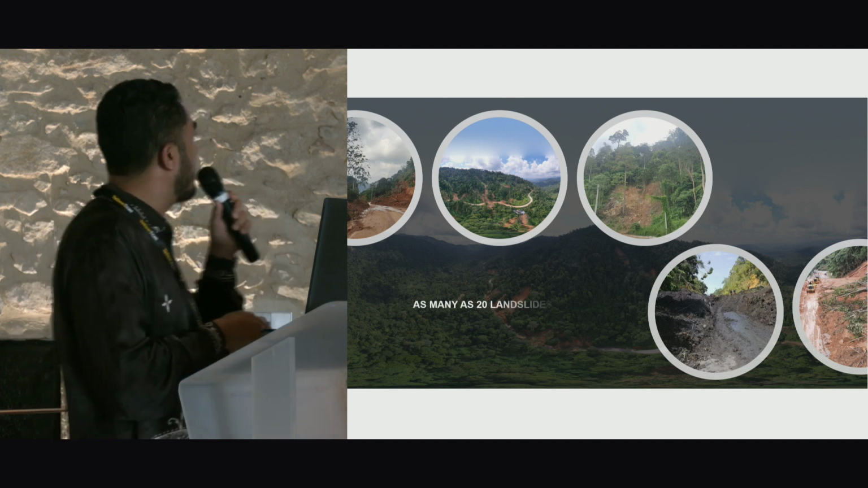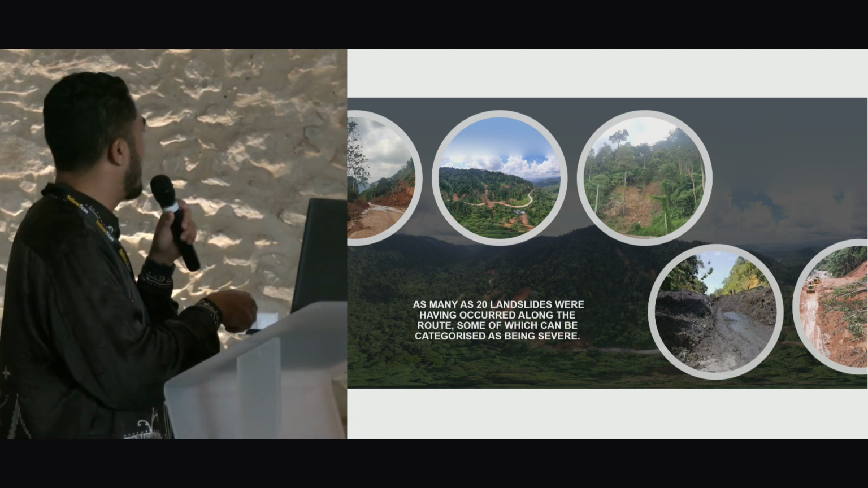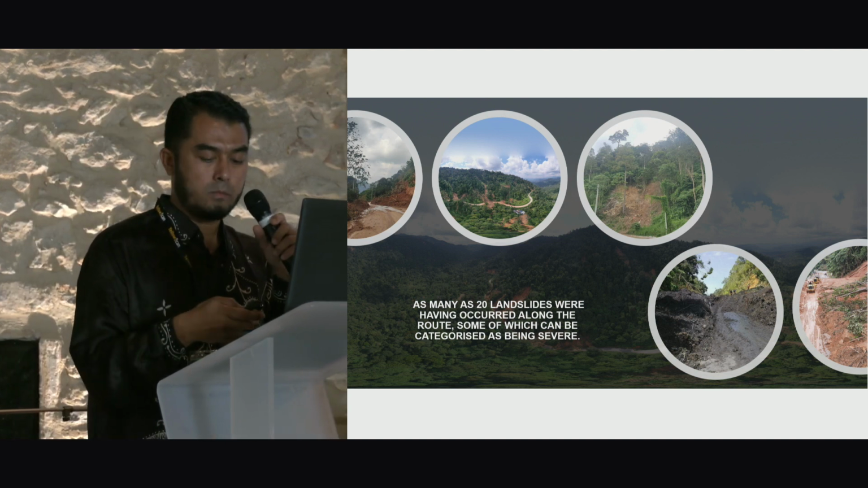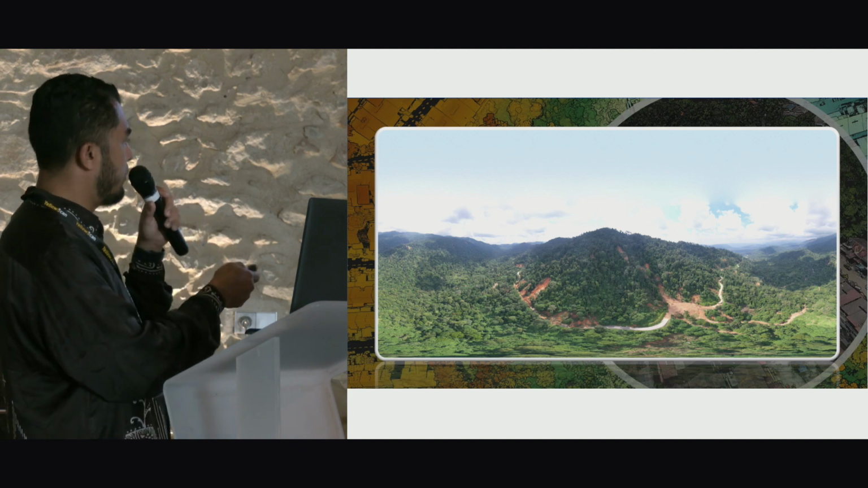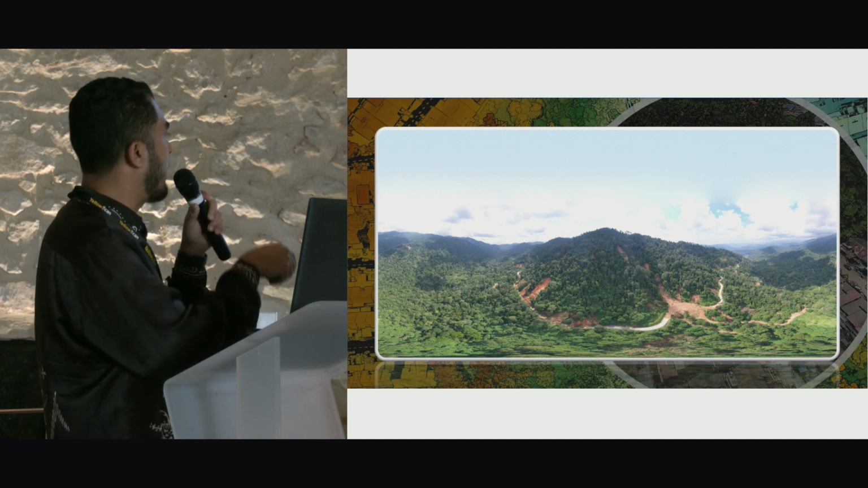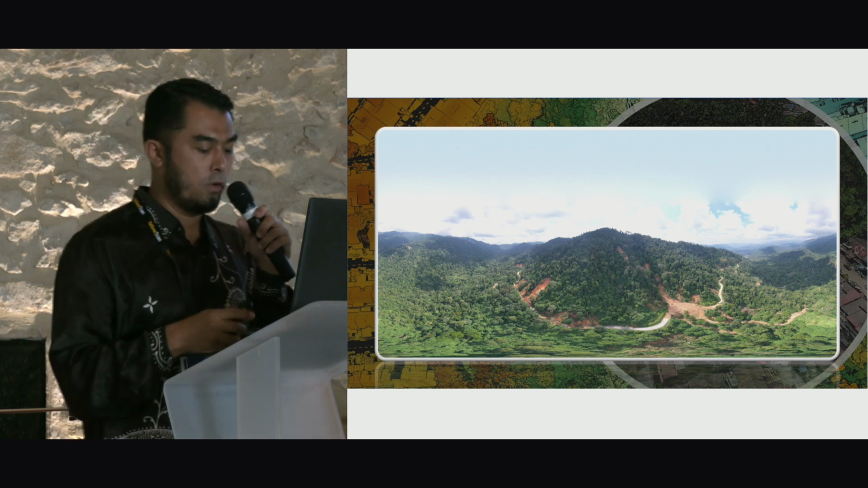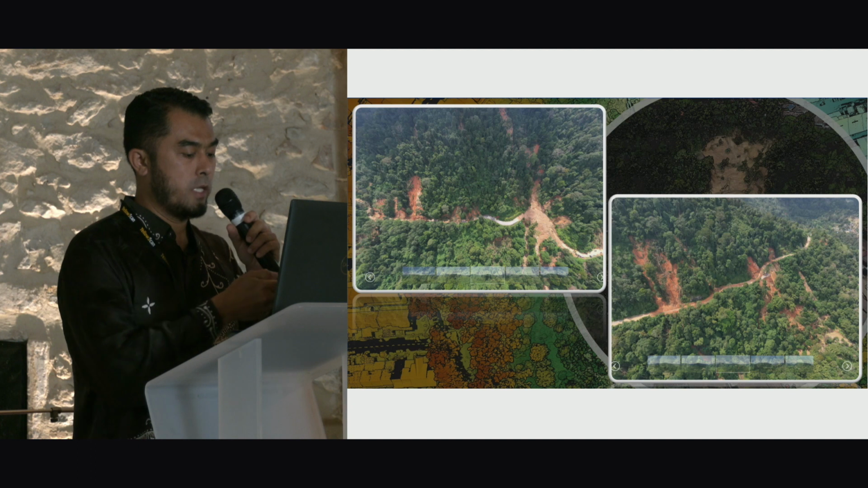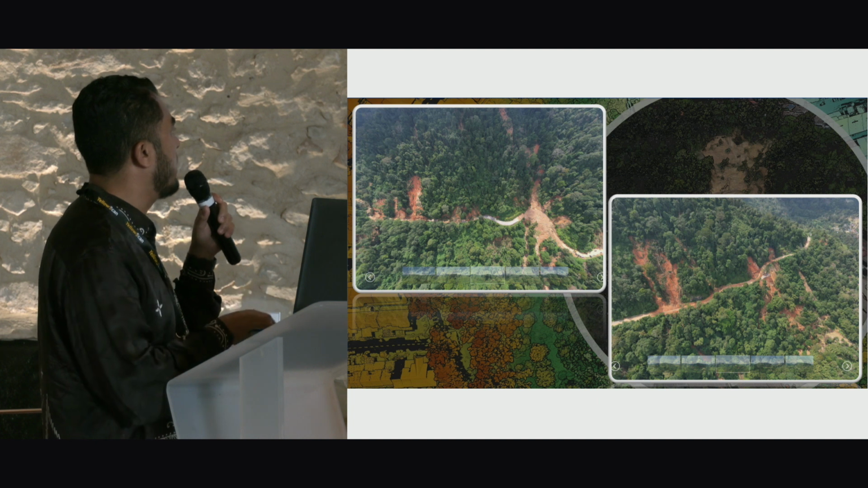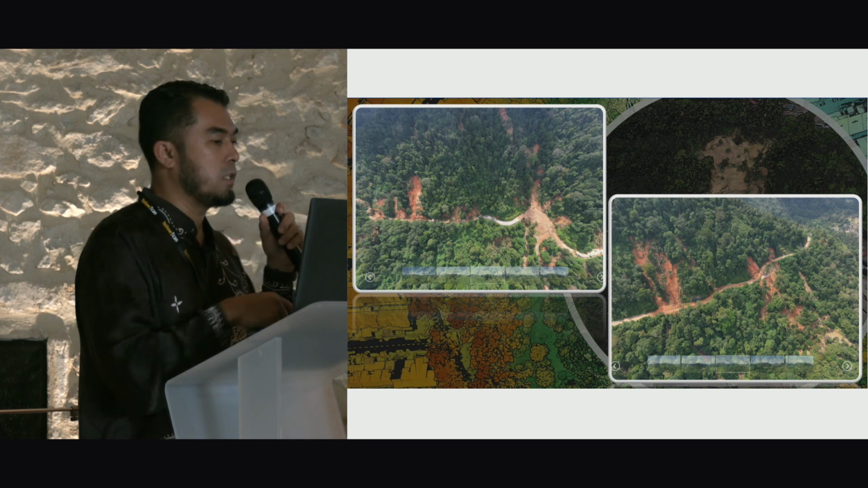Okay. Along the road, this area we mapped about 400 hectares. Along the road, about 20 landslides had occurred. These are 360 photos that we have taken along the road to identify areas where we can get in for takeoff and landing. And you can see the slope is not stable at all. So they use this LiDAR data to do the slope mitigation as well.